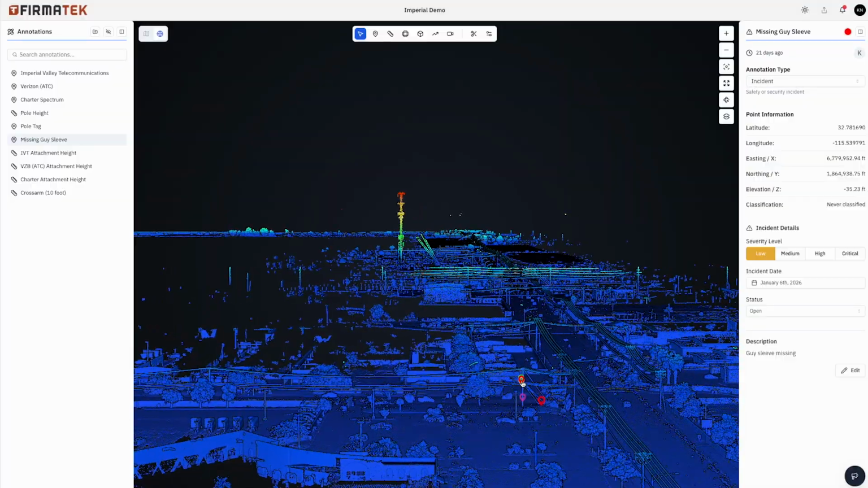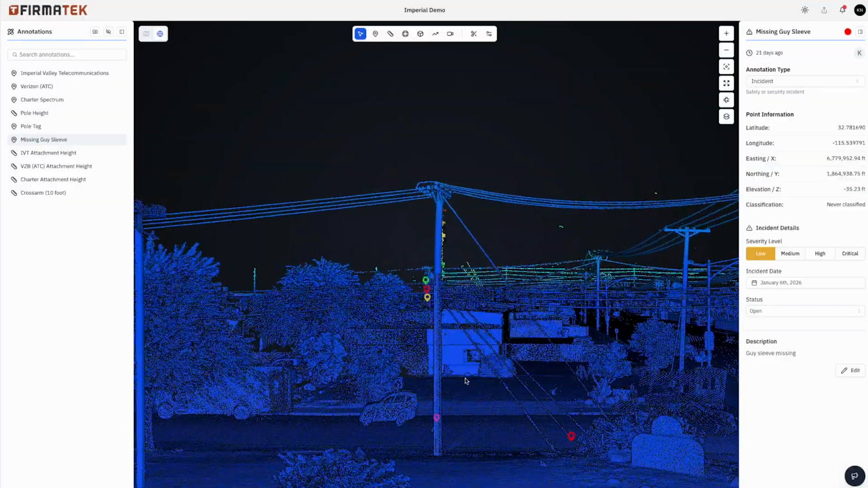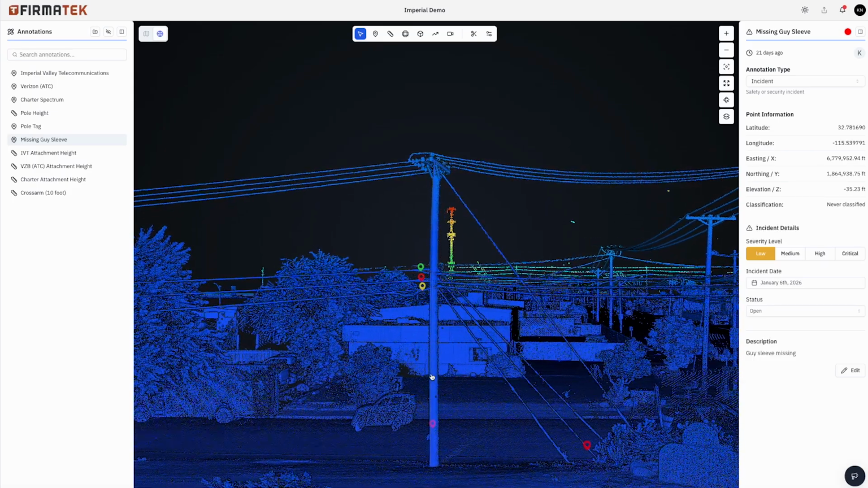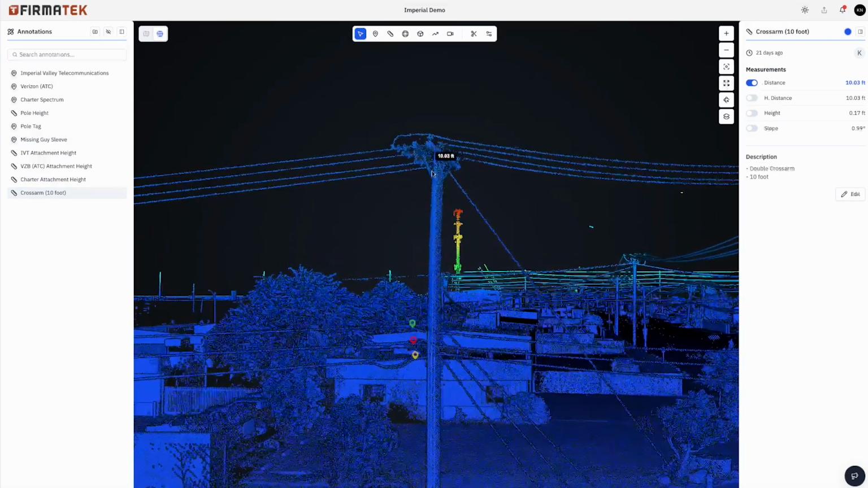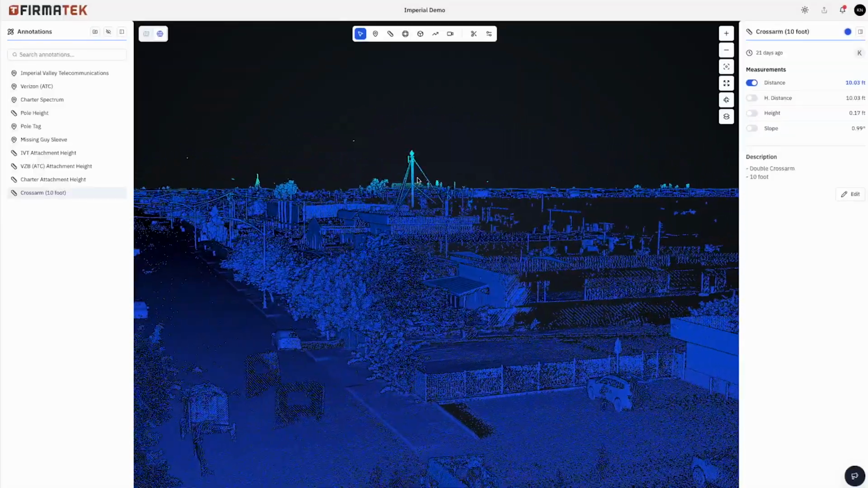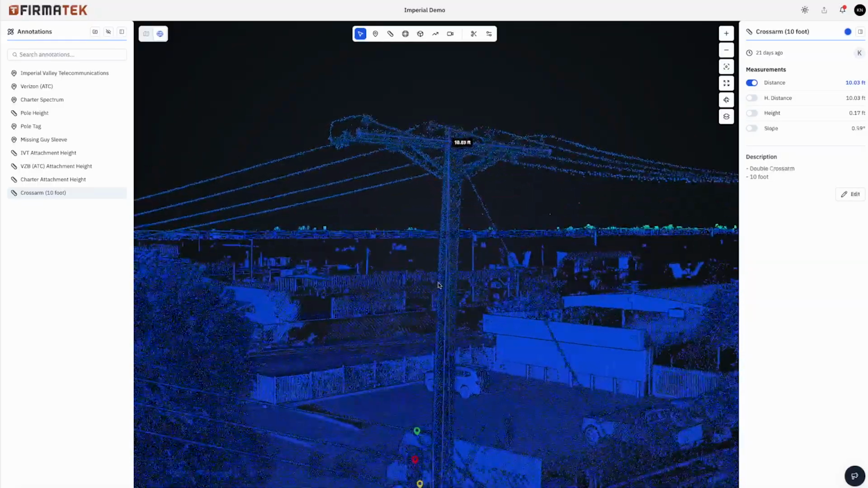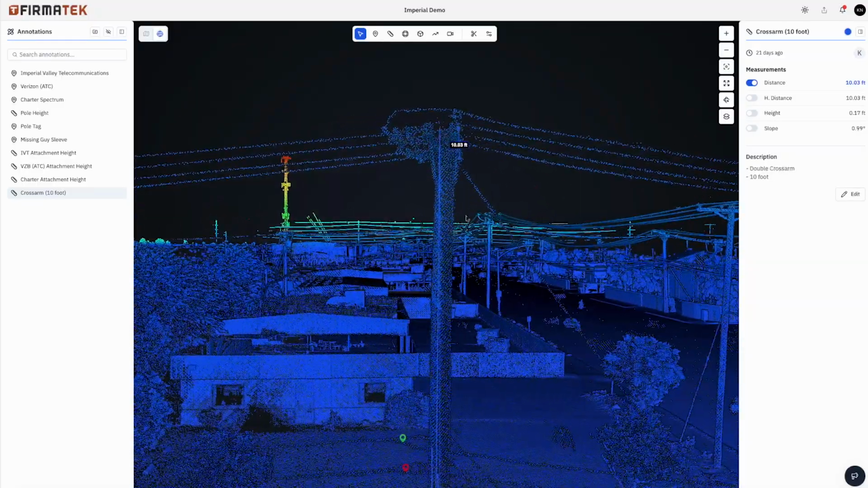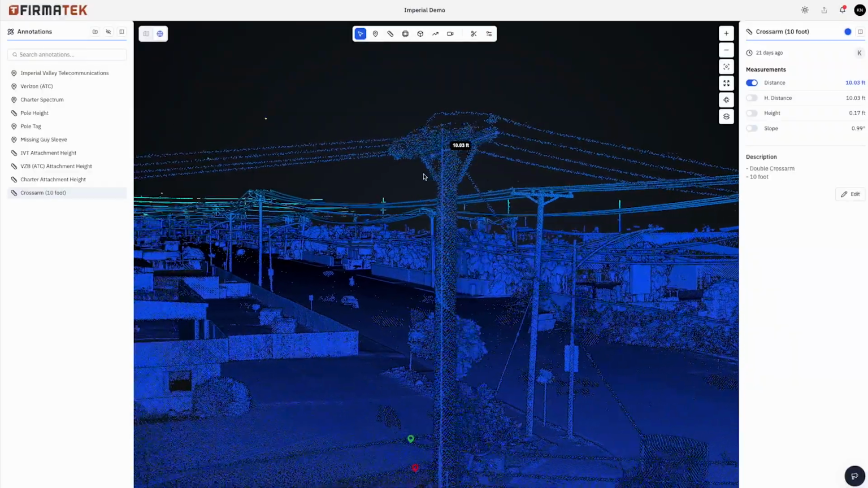So if we go back over here to the pole that we have annotated, another quick run through. Another measurement feature we've got here is our crossarm at 10.03 feet. So we know this is a 10-foot crossarm, and it is a dual crossarm with dead end insulators on this side.